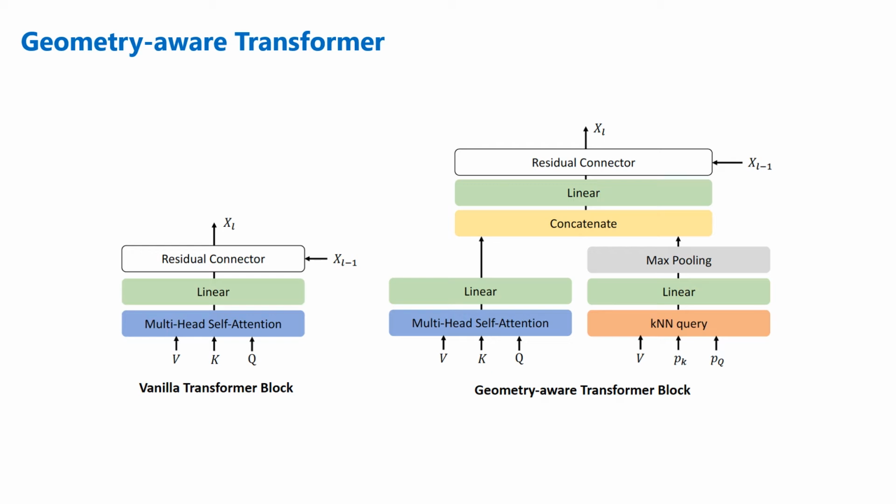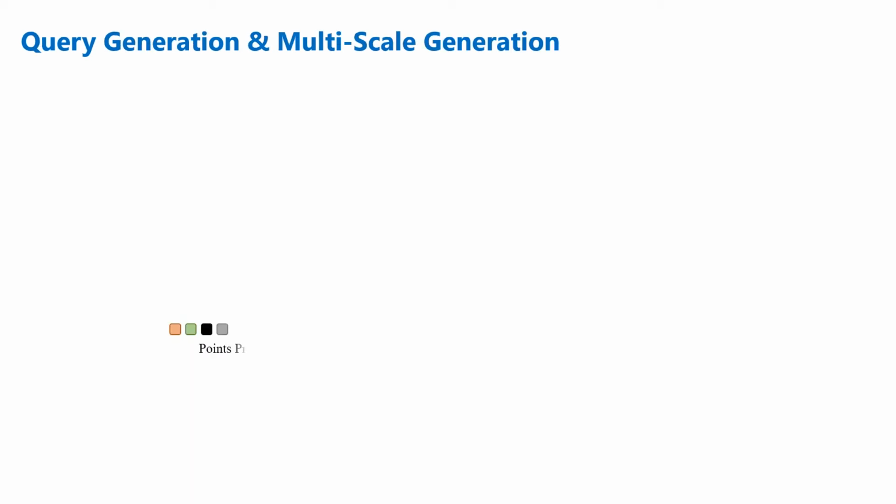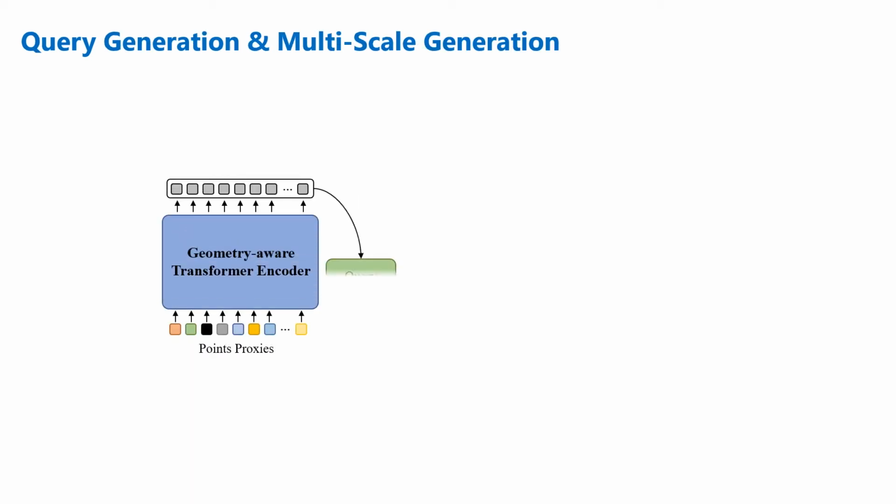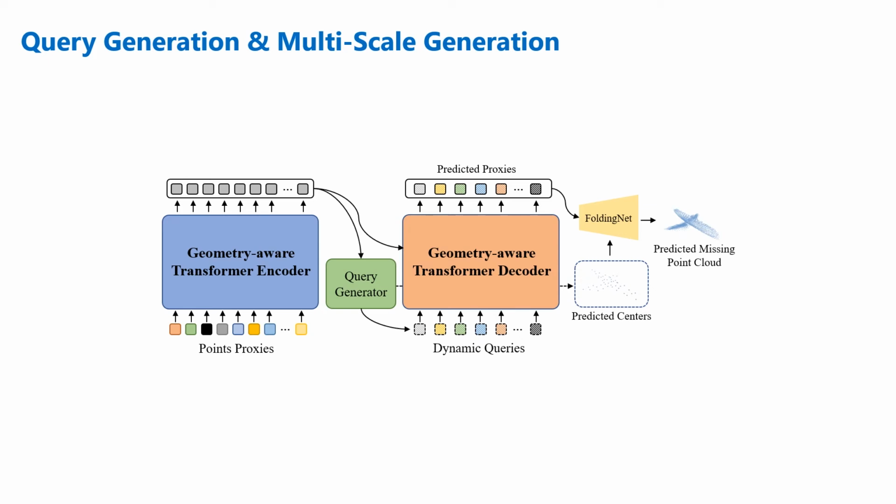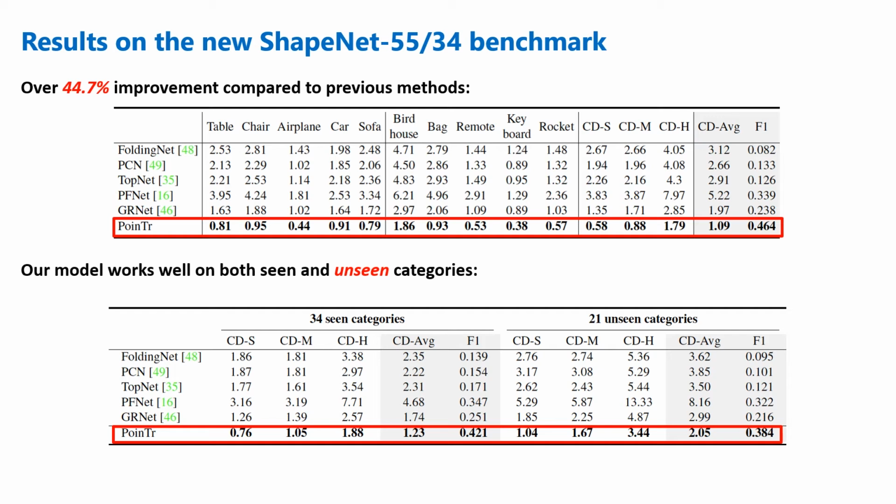To predict the point proxies of the missing parts, we propose to use dynamic query embeddings, which makes our decoder more flexible and adjustable for different types of objects and their missing information. We also propose a multi-scale point cloud generation framework to recover missing point clouds at full resolution in a coarse-to-fine manner. On the new ShapeNet-55/34 benchmark, our method achieves over 44.7% improvement compared to the previous state-of-the-art GRNet.